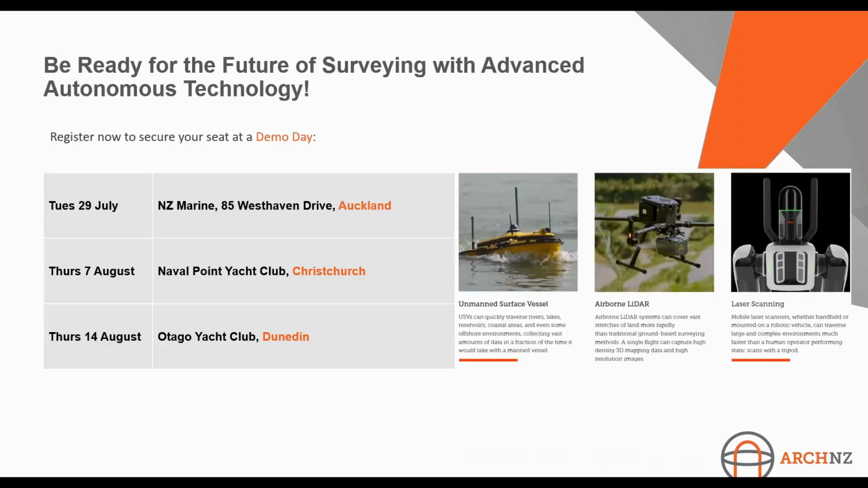And other events Global Survey is running that are related to autonomy and reality capture. We've got an autonomous technology roadshow kicking off in Auckland in less than a couple of weeks. This is going to feature some USVs, unmanned surface vessels for hydrographic surveying in a fully autonomous fashion, airborne LiDAR, again from a CHC stable, and then some mobile laser scanning, including the RS-10. So demo days in Auckland, Christchurch and Dunedin, so feel free to sign up on our website. I should have put the link in there, but you'll find it on our website.